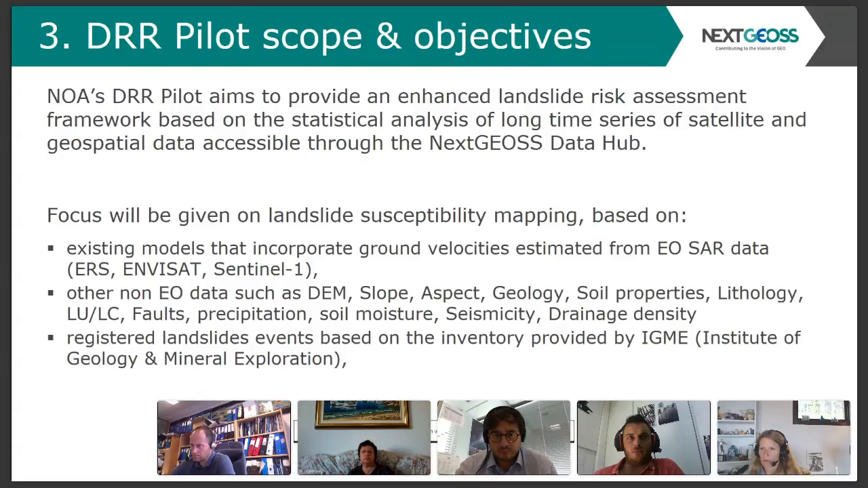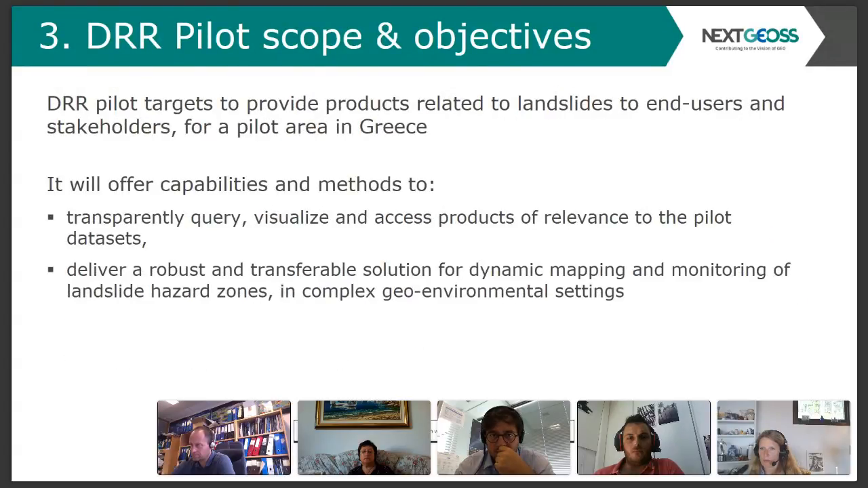The second driver is the distributed processing of satellite imagery using persistent scattering interferometry and using processing resources from NextGEOSS. Now, the pilot targets to provide products related to landslides to end users and stakeholders, and we are discussing the pilot area in Greece. And it will offer capabilities to query, visualize, and access relevant products, and deliver a robust and transferable solution for dynamic mapping and monitoring of landslide hazard zones in a complex geo-environmental setting like the one in Greece.